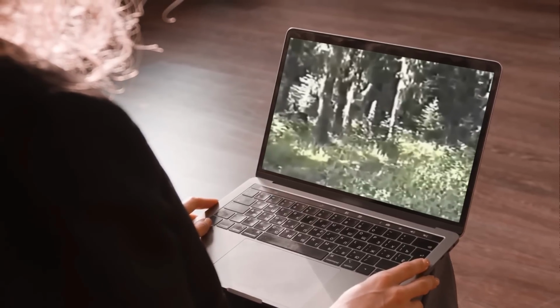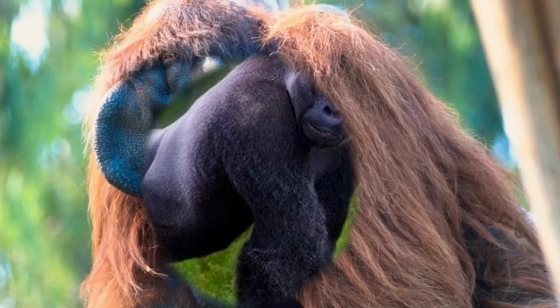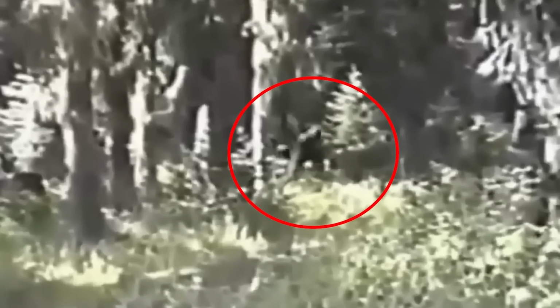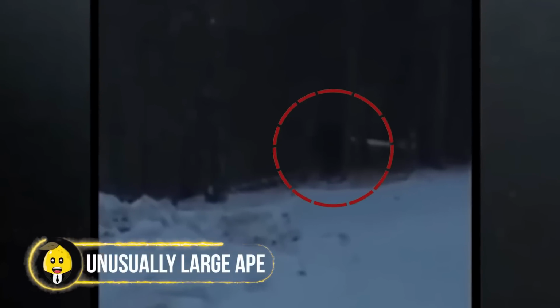However, as the video surfaced the internet, so did the speculations. People called it an ape or a gorilla, but the hiker was adamant on his claim that it was not an ordinary animal. Instead, it was the legendary Bigfoot. But of course, nothing can be said for sure. Unusually large ape.